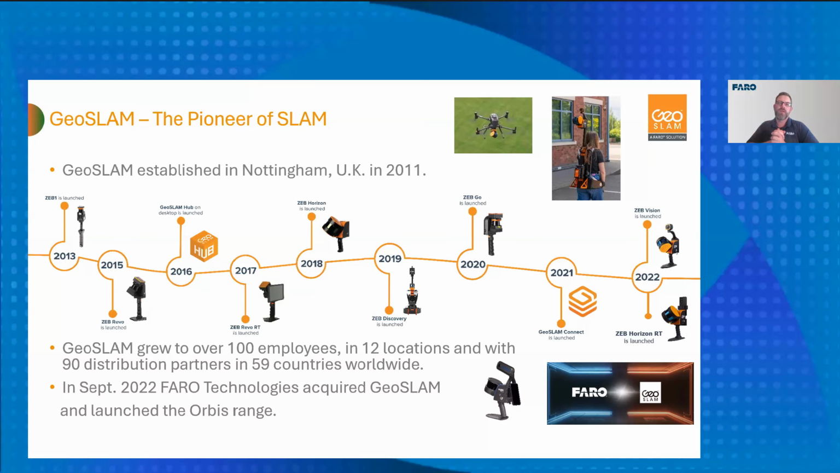Awesome. That's great. And one of the big things that we'll talk about here is just the data differences from the Zeb to the Orbis. Once we did acquire that company, we did update the puck that goes on the LiDAR puck sensor. So we actually doubled the density. And then eventually we put a different camera on it that you see. So you can see the Zeb Vision up there with the old camera, and then the blue colored FARO Orbis one with the new camera on it.